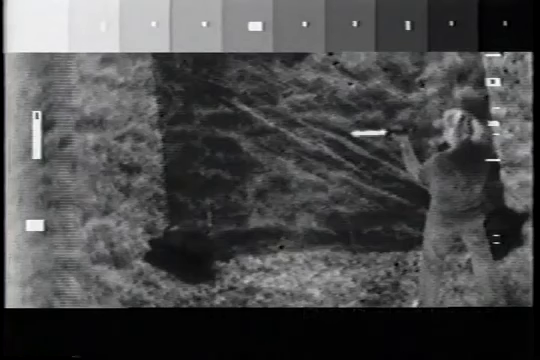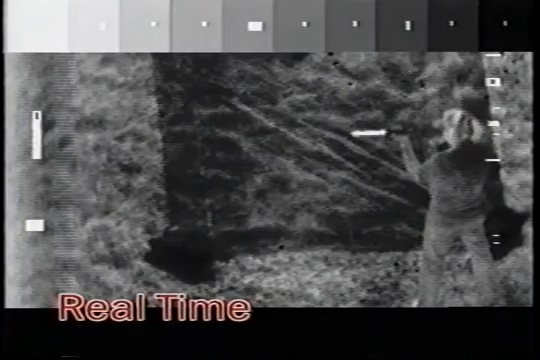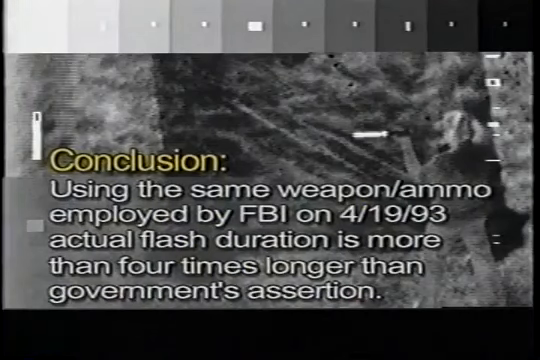However, when we use the combination of weapon and ammunition actually employed by the FBI on April 19th at Mount Carmel, we discover an entirely different set of results. The following video shows that while the flash is still very brief, the field-by-field assessment clearly shows several fields of continuous flash. Remember, each field is 16.66 milliseconds long, with at least 2 continuous fields showing flash. This means that actual FBI weapons and ammunition produces a muzzle flash more than 4 times longer than the government's claim of 8 milliseconds.